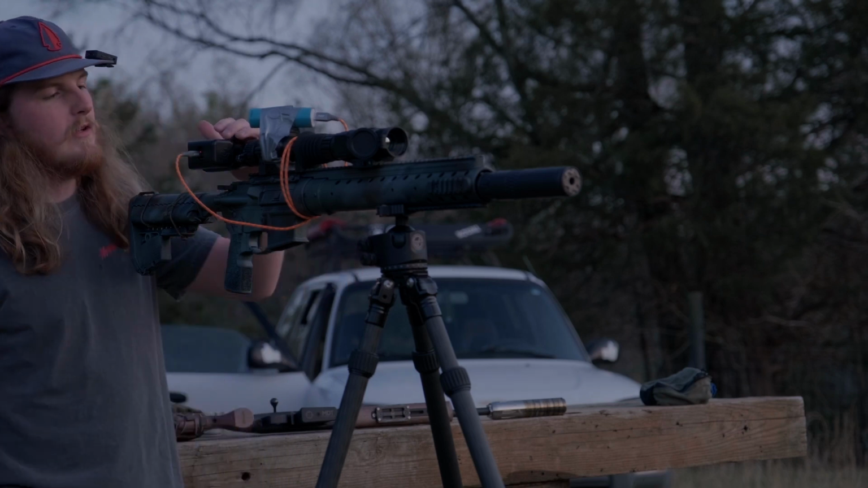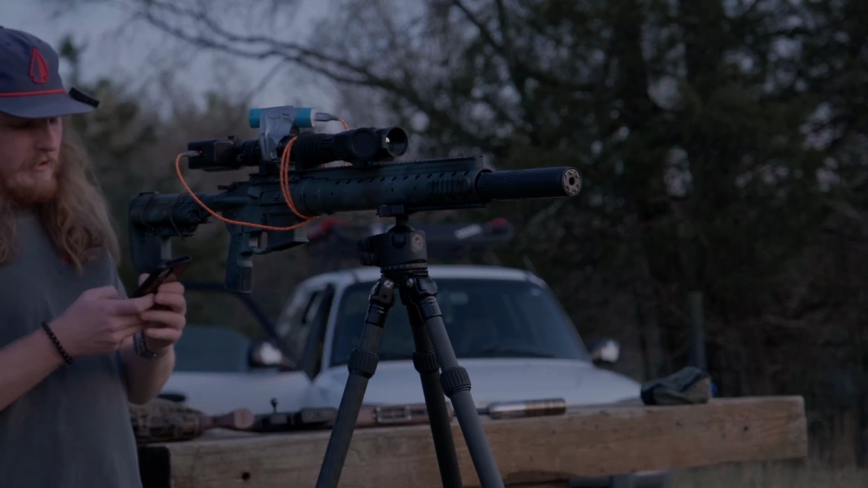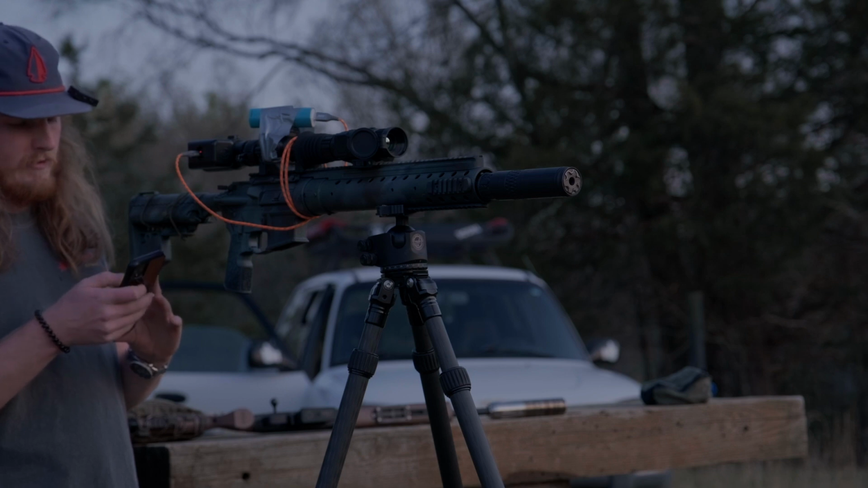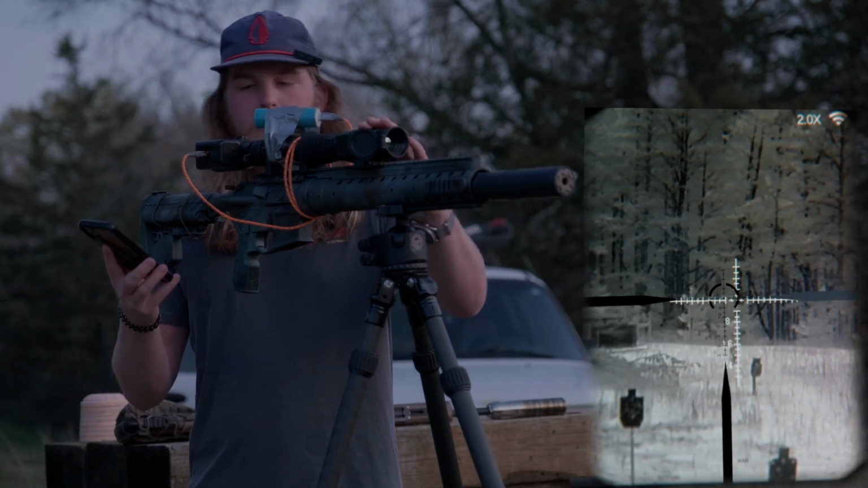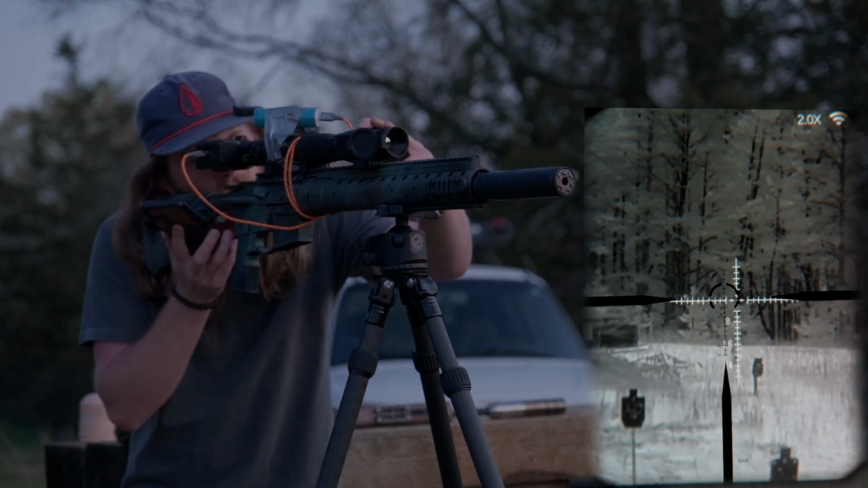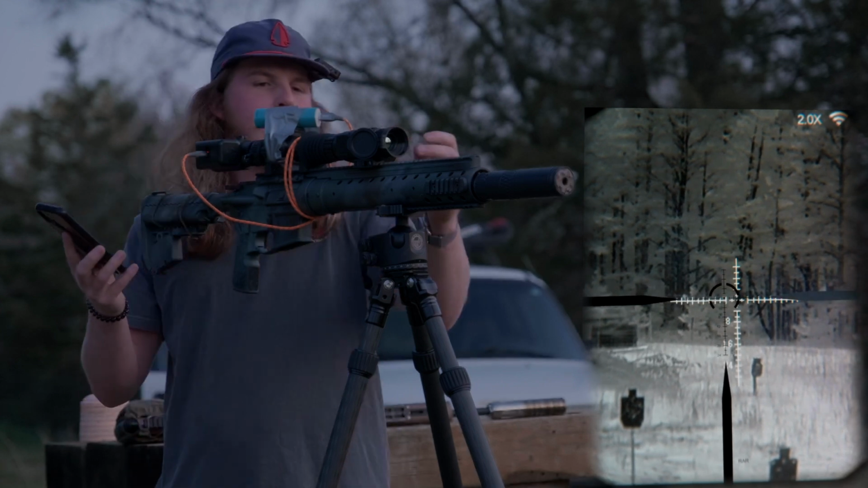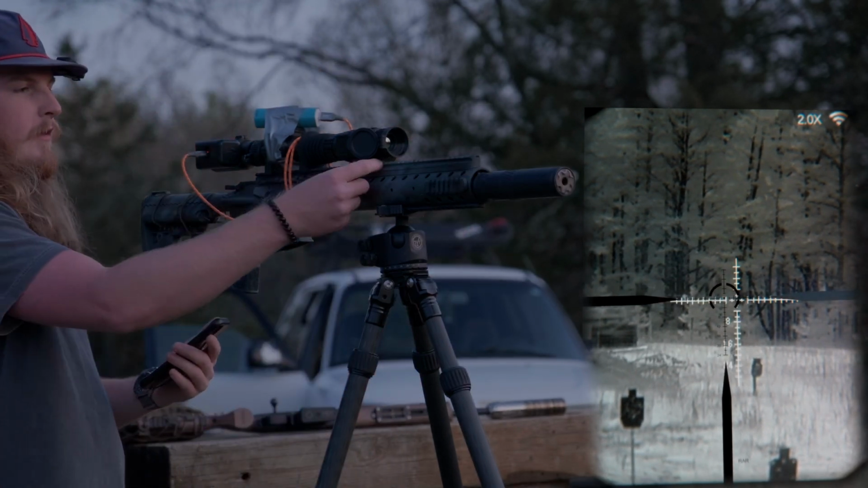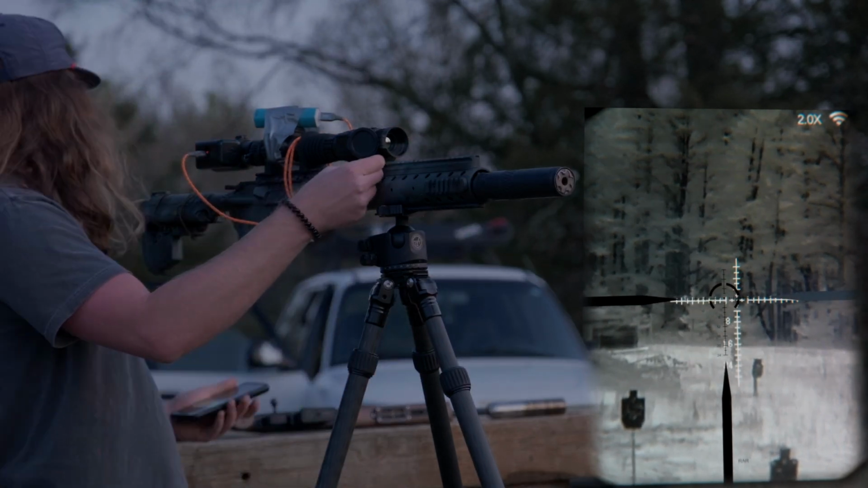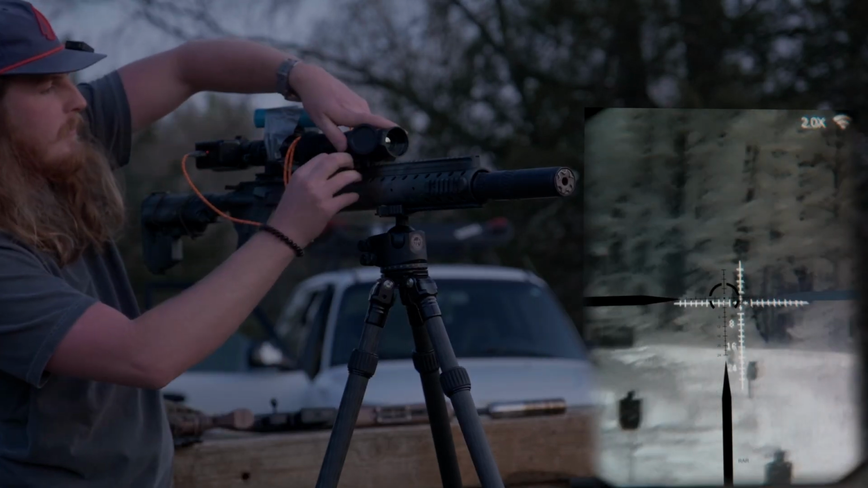All right, so let's see if we can get this thing on now. Hopefully, because I want y'all to see through here. So it's awesome. All right, so now what I'm gonna do is let's go into settings, and let's remove the reticle. We'll put it in clip-on mode. All right, I'm actually gonna have to pop it off for this, because I cannot see the full screen.